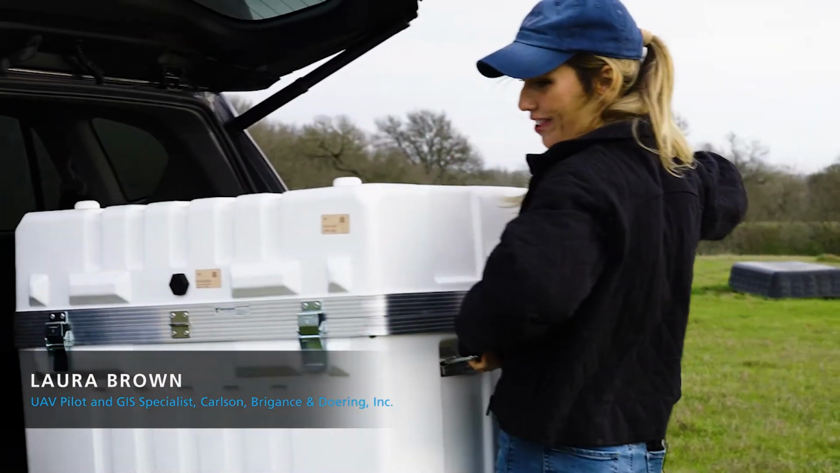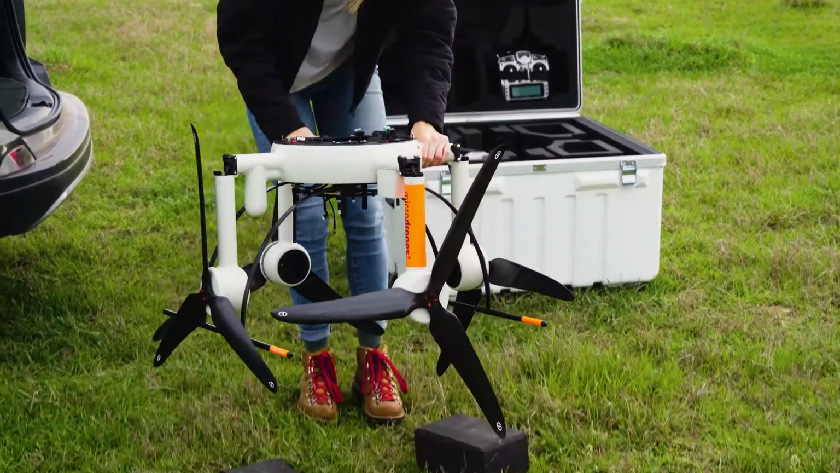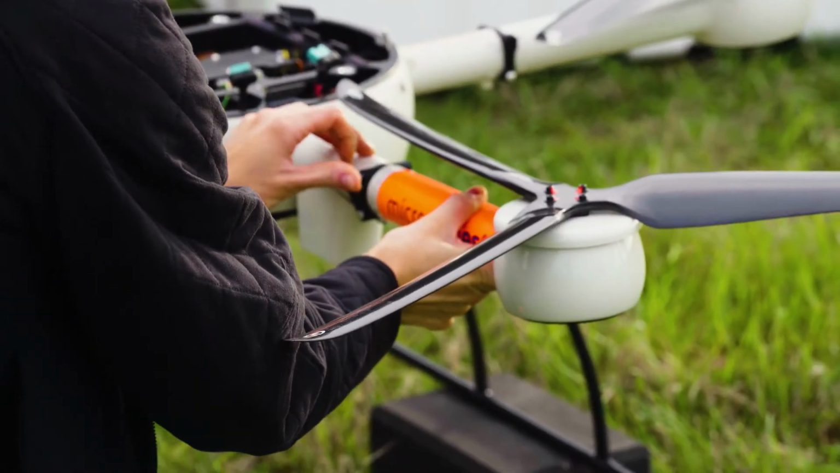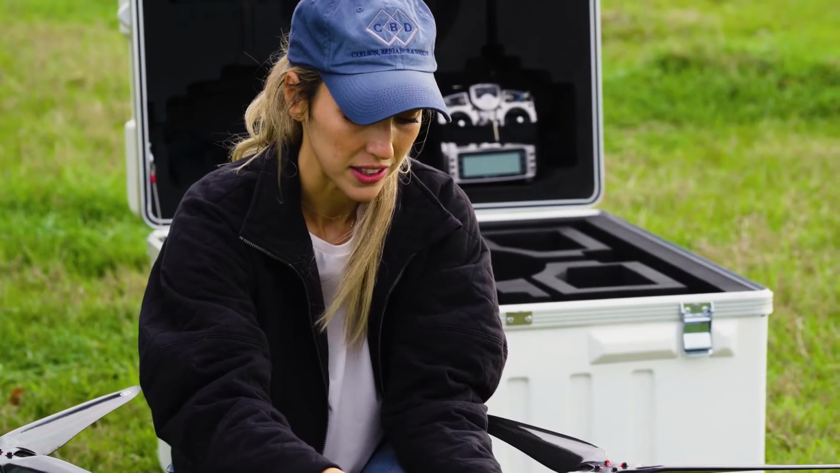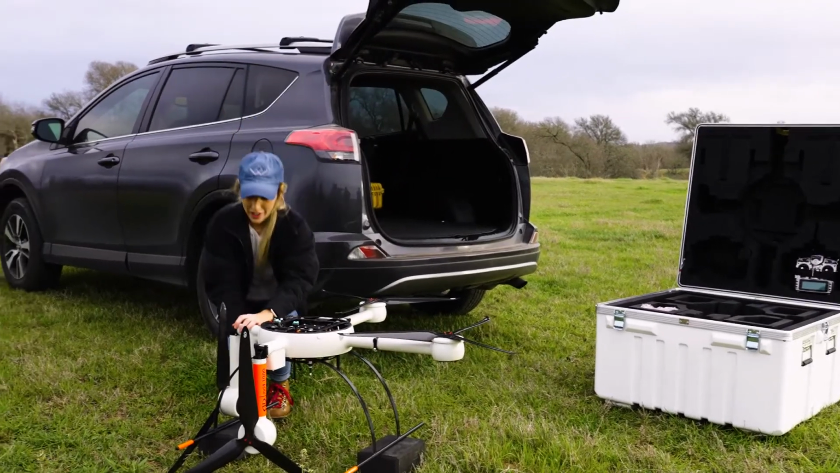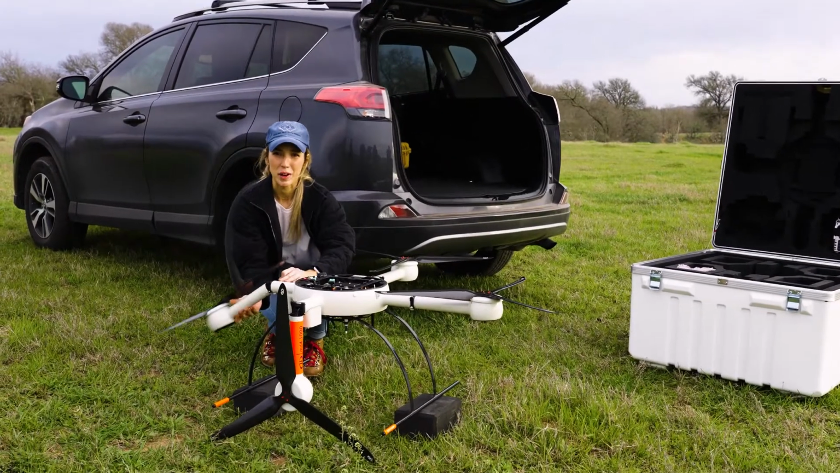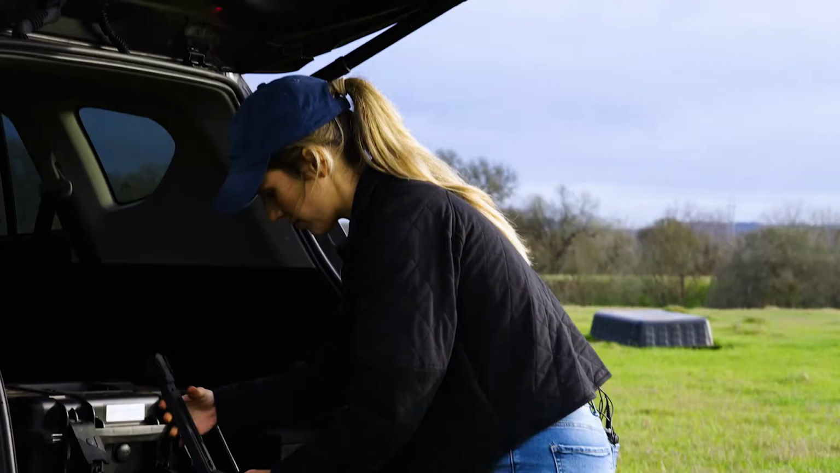I'm about to put the drone together, and since the wind is a little better today, hopefully we'll make up for that lost time yesterday. I checked the weather this morning and it looked like the wind was going to be about 15 miles per hour, which is right in that range that I'm comfortable with. So we're gonna try to get that done as quickly as possible.